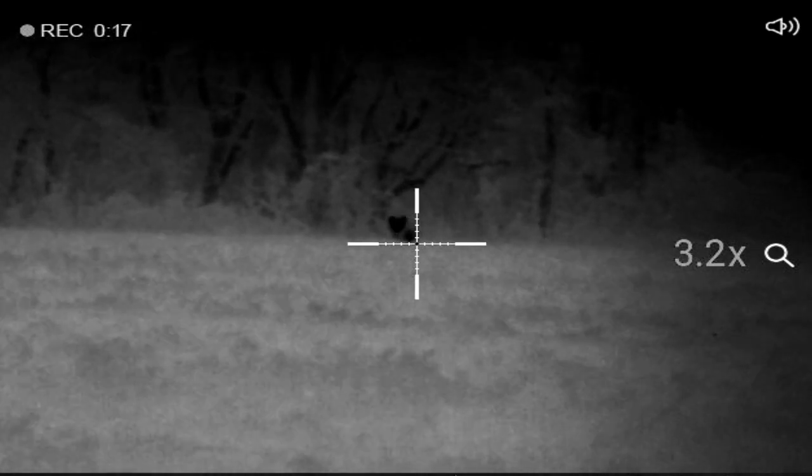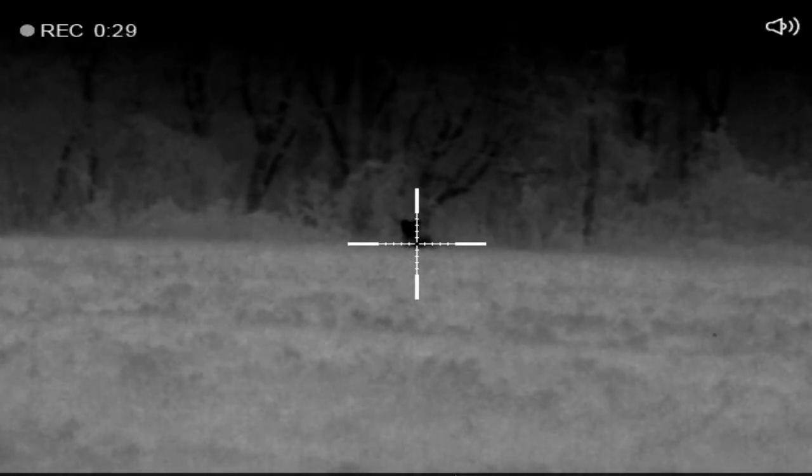We always share back and forth. We're not selfish. It was on his side, so. I was getting a little bit nervous because he was looking our way. I went ahead and put one in the chest, coyote down. Yeah, buddy. Work night. Let's go pick it up.